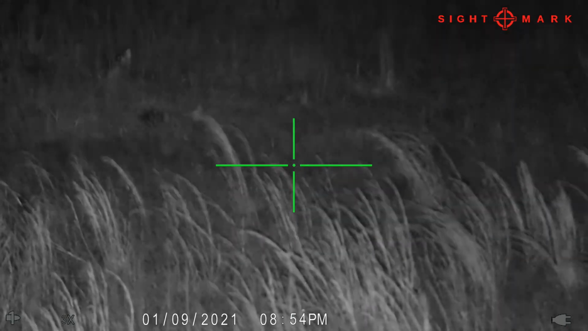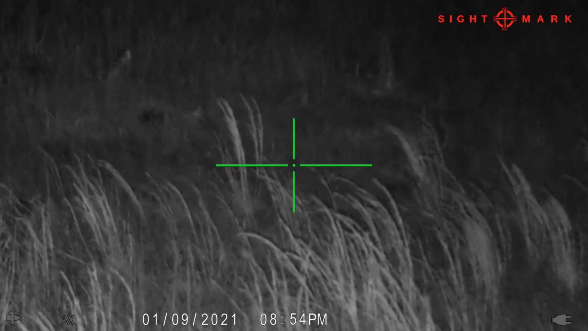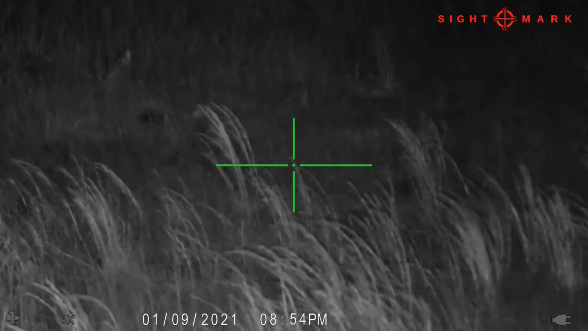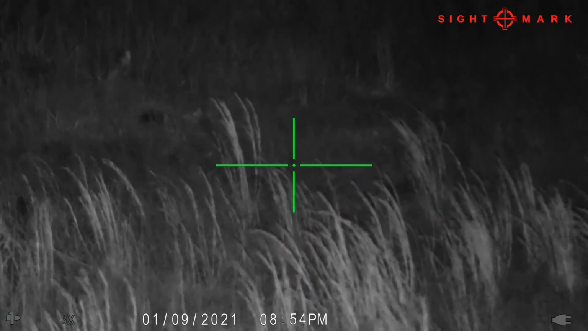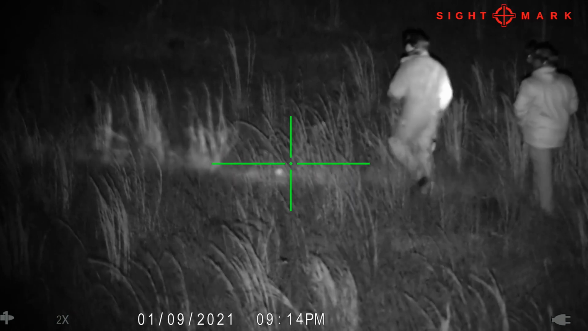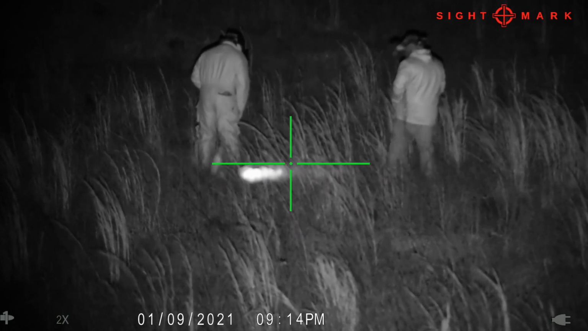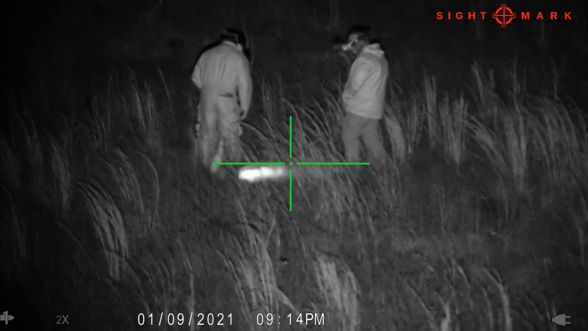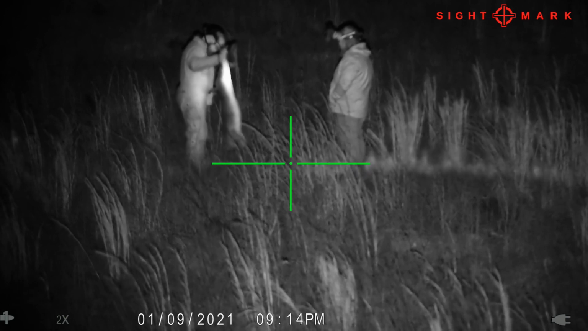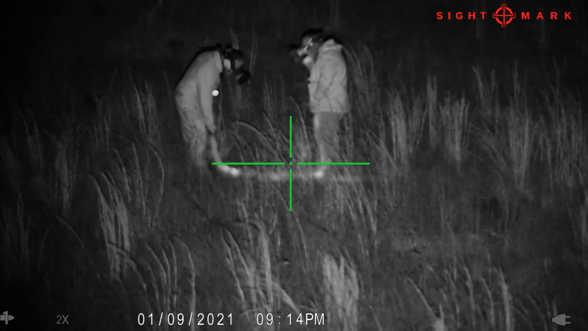Huh? What's it, a bobcat? I thought it was a fox. No, it's a bobcat. Alright, let's keep going. I see him out there. He's dead. That's what I said. I was like, holy shit.